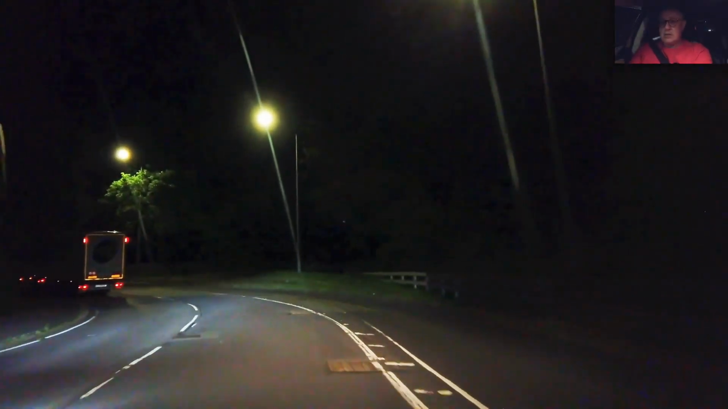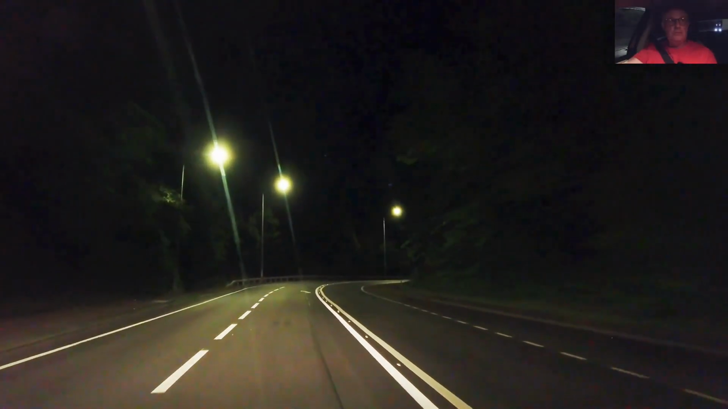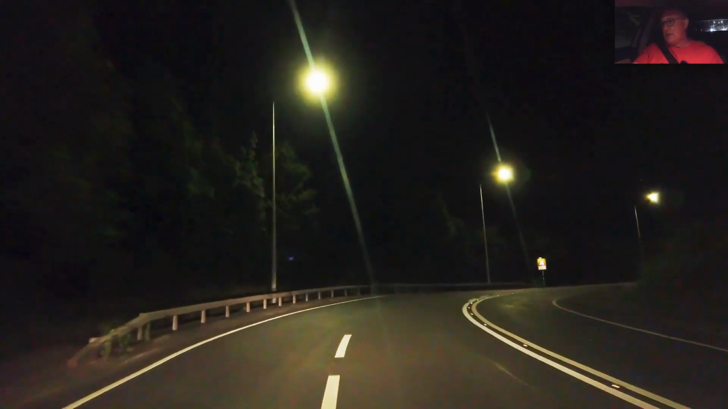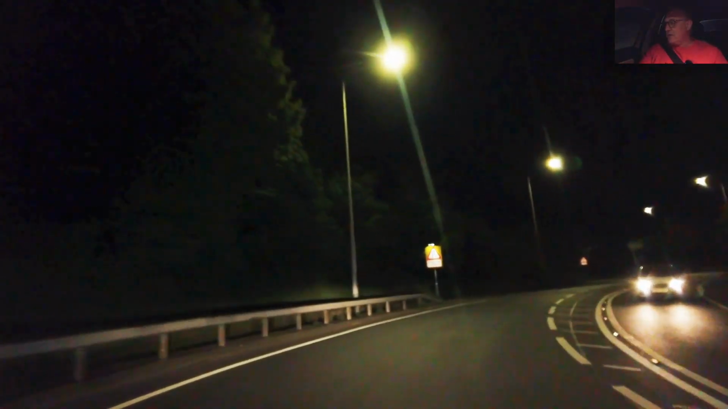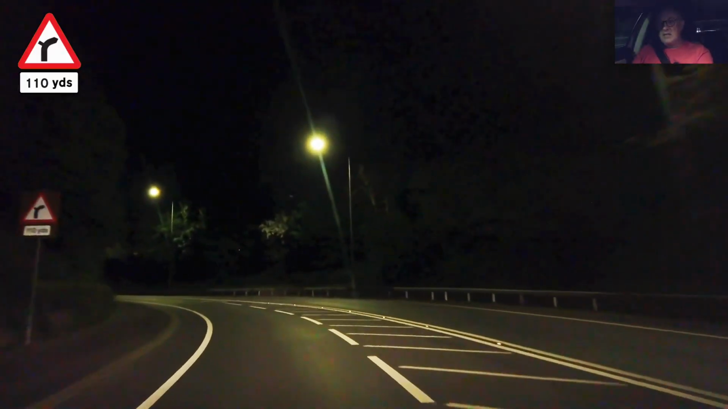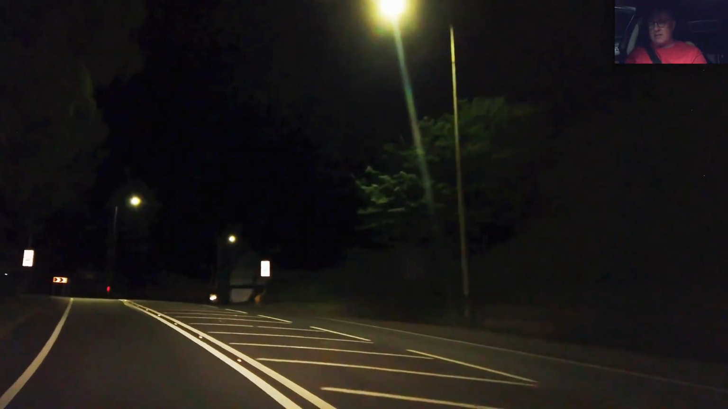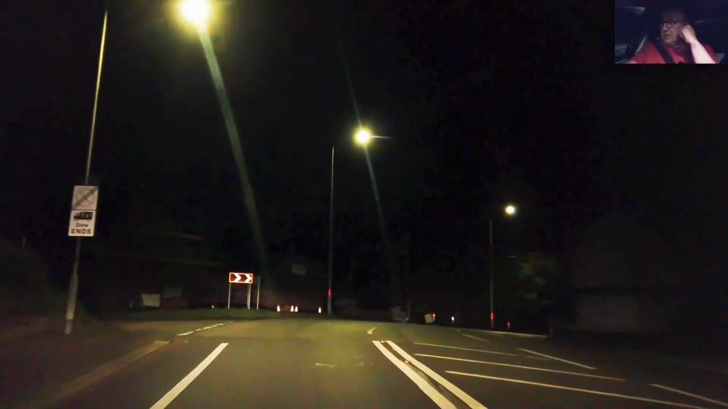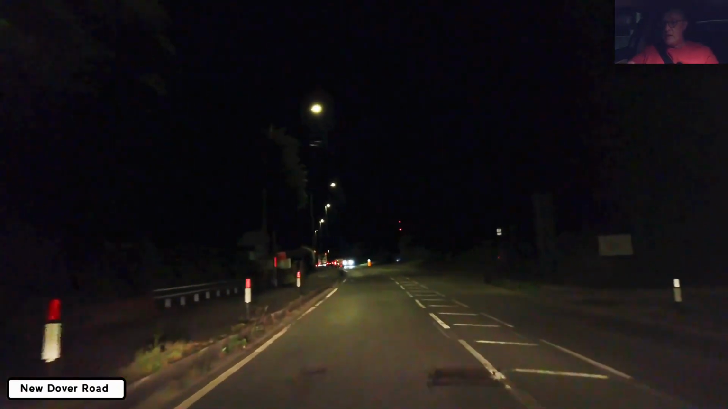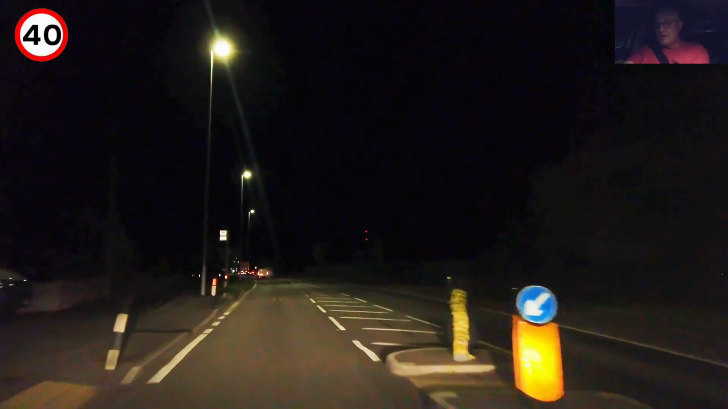200 yards. I'm cruising up here to try and get in before the end of the line, and we've done it. Maniac driver, me. Right, junction on a bend. I'm only doing 35, so it's not like I'm racing up here, but it just seems faster. Still doing 35, it's a 40 zone.